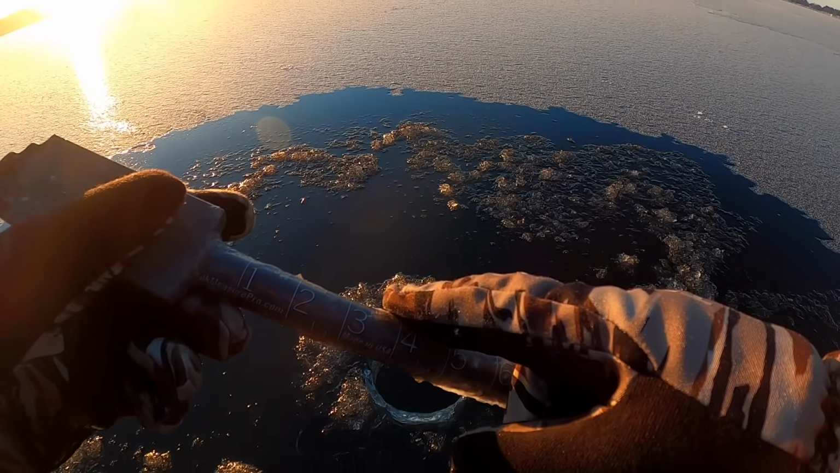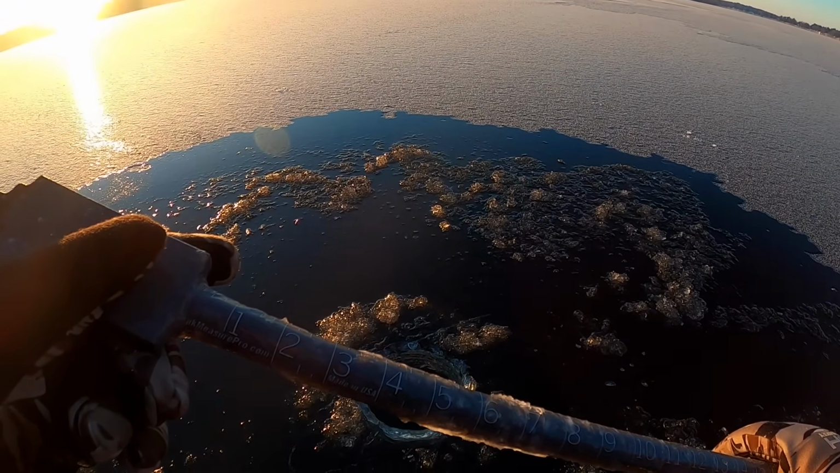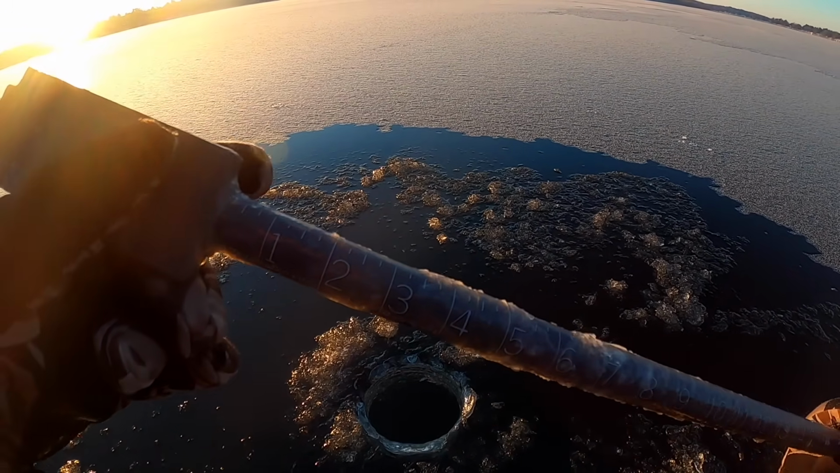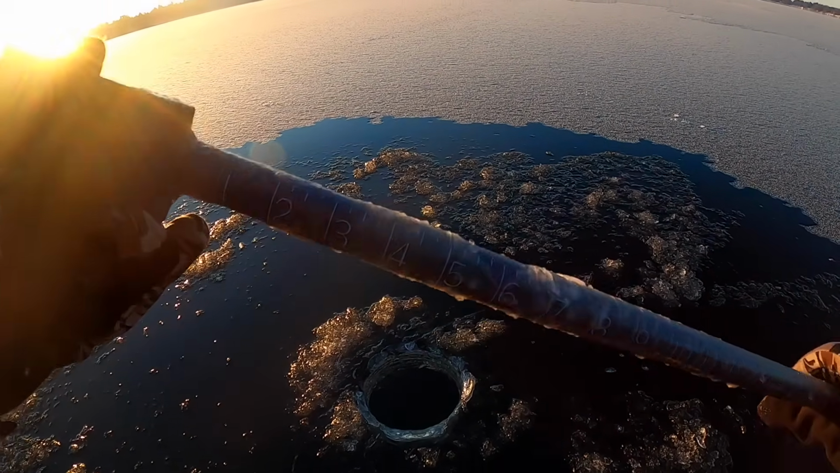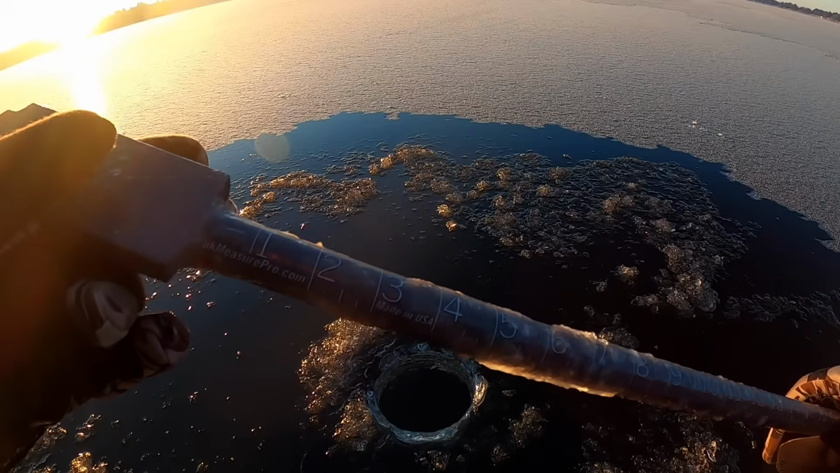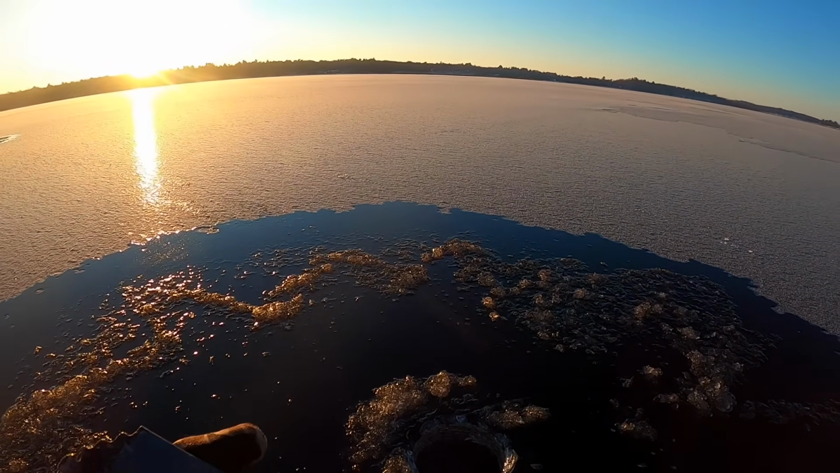I think this is actually made by a company called Quik Measure Pro, and basically I just bought like 20 of them and stick them on everything from coolers to my ice sled to whatever. But this is one of my favorites. All right, let's see if there's any fish around here, or if we got to keep spudding.